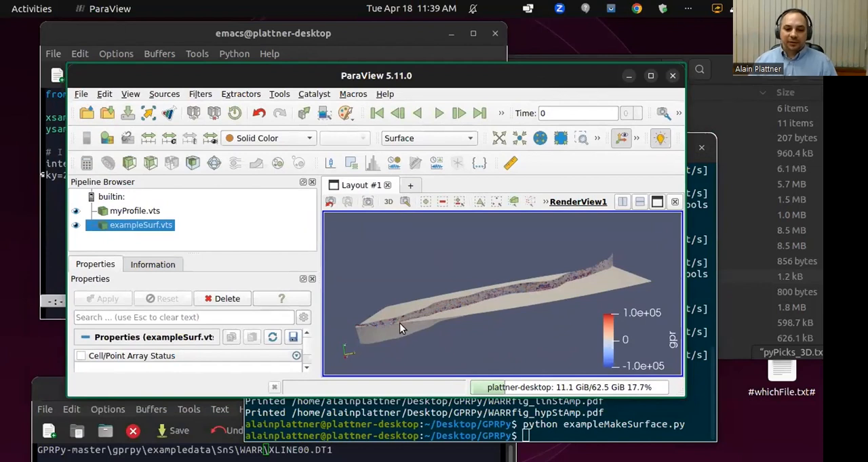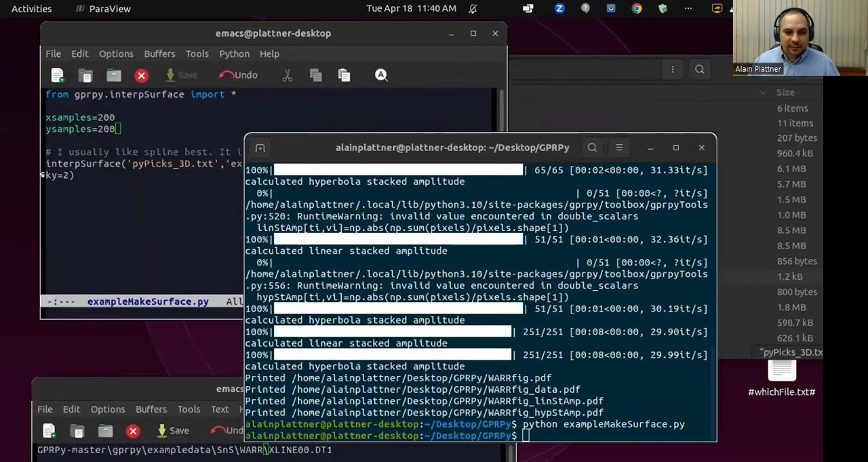Or do you mean how to get the profile into VTK? Or do you mean how to get the picked points into a 3D surface VTK? I think pick points into VTK. Okay, pick points into VTK.